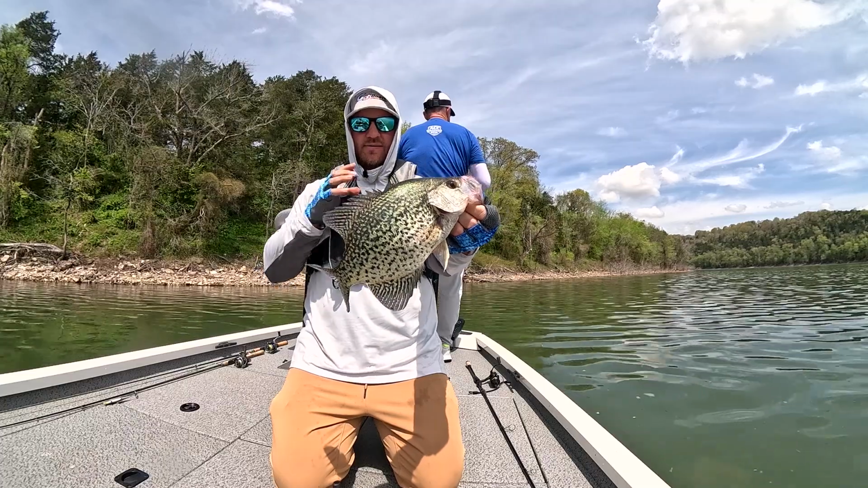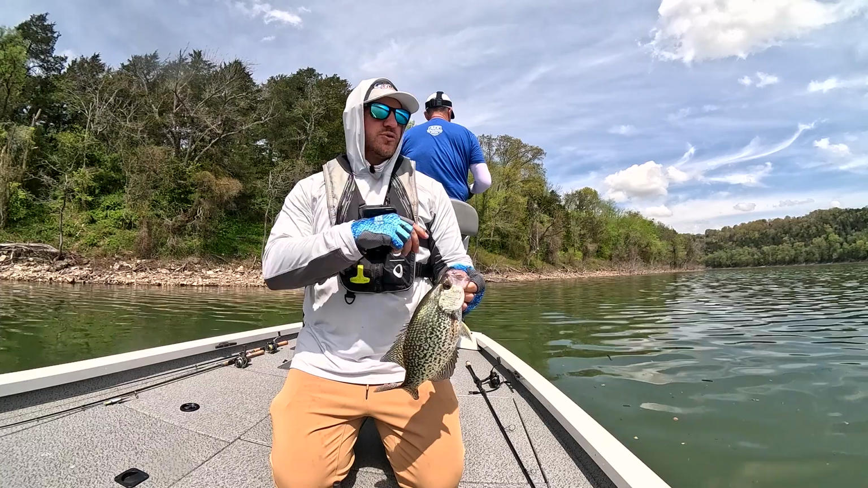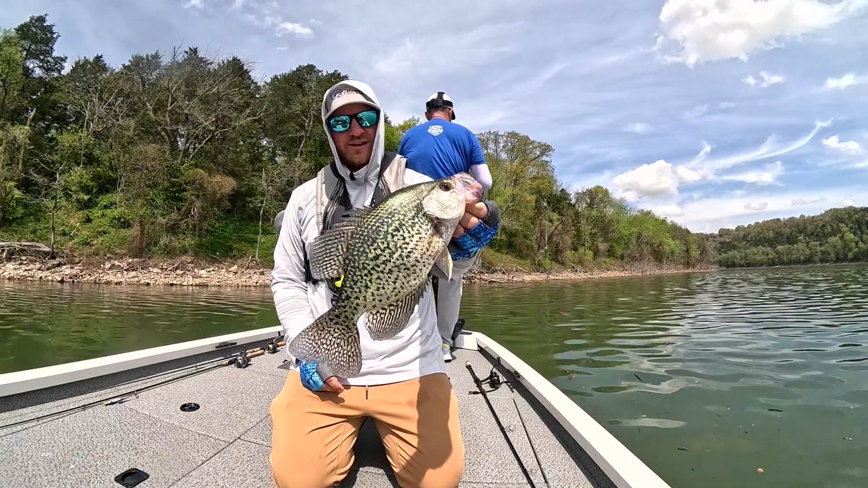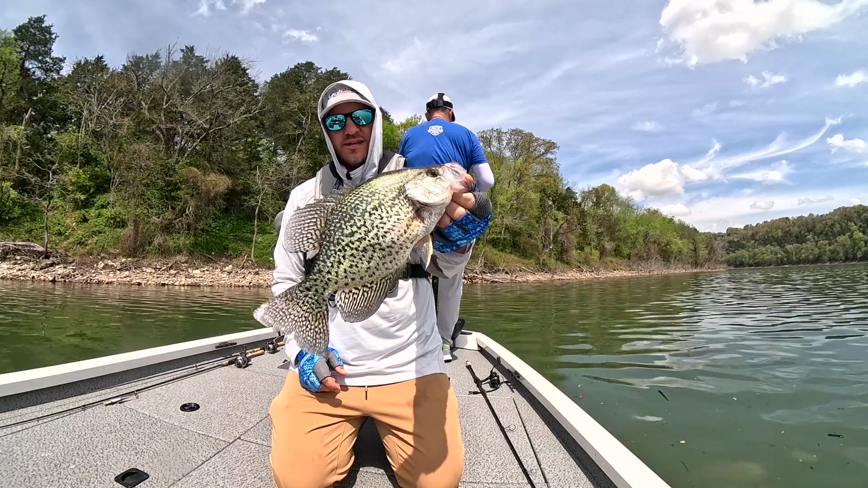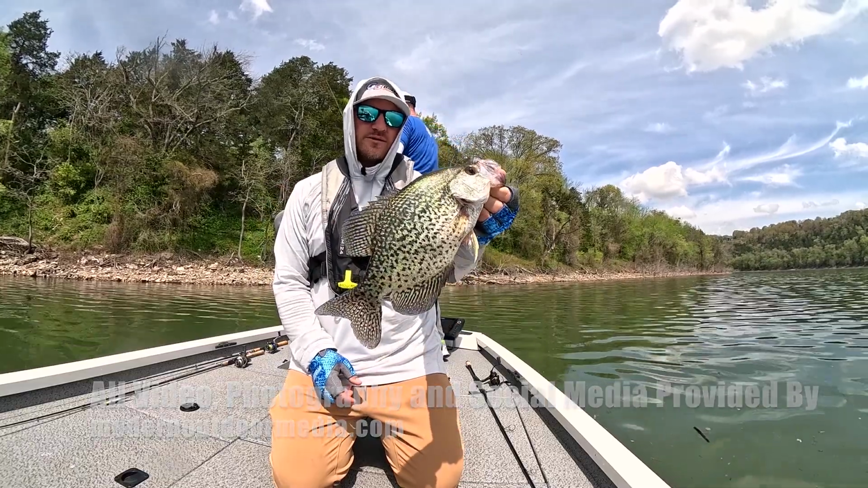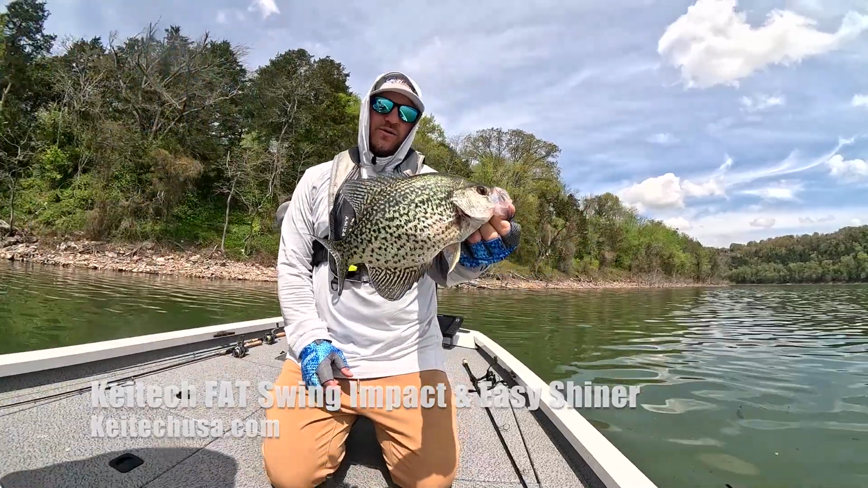And you definitely have to kind of approach these crappie on Table Rock a little different than say Truman or some of those dirty water lakes. These fish can be a little spooky. But one thing we're finding out is they're shaddy. I mean, you come out here and throw a little 2/8 shad imitation and they will absolutely thump it. And some days that'll outfish the smaller, more finesse presentation crappie baits. So don't be afraid to upsize for crappie on Table Rock. We're finding out it really works.